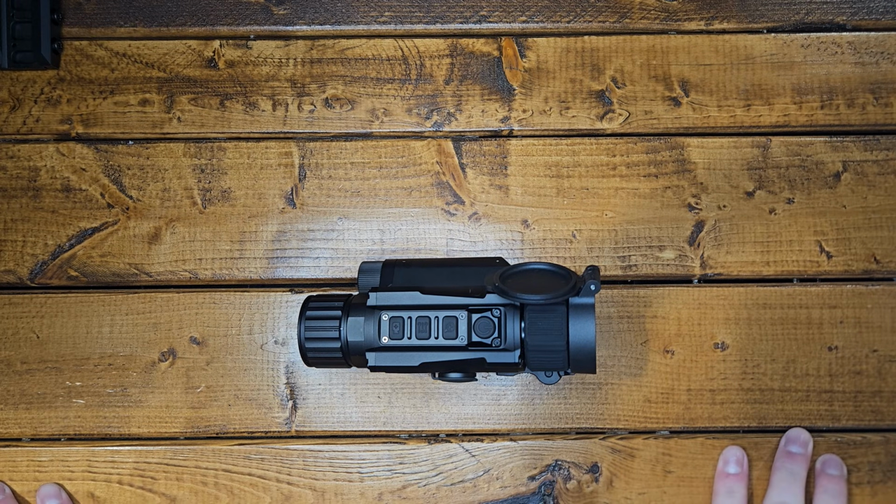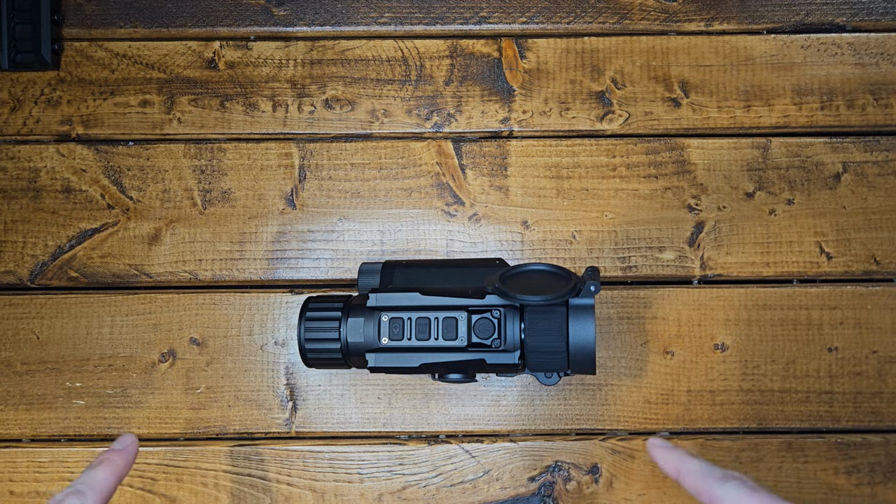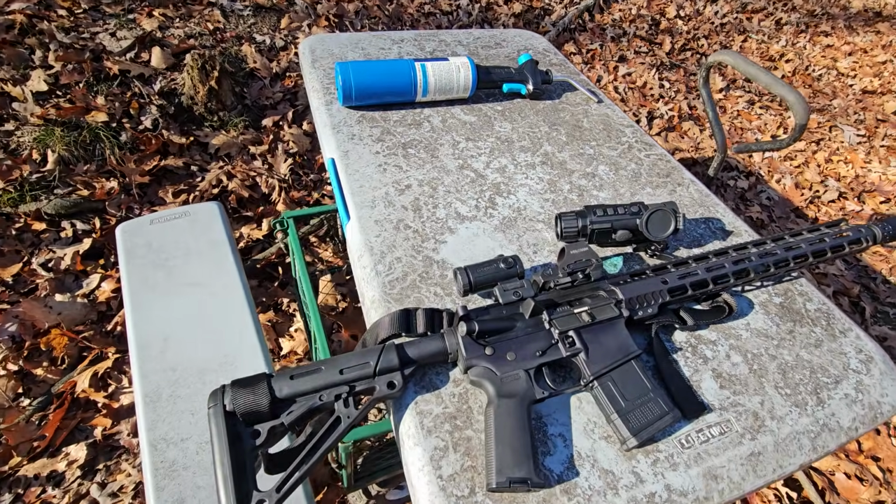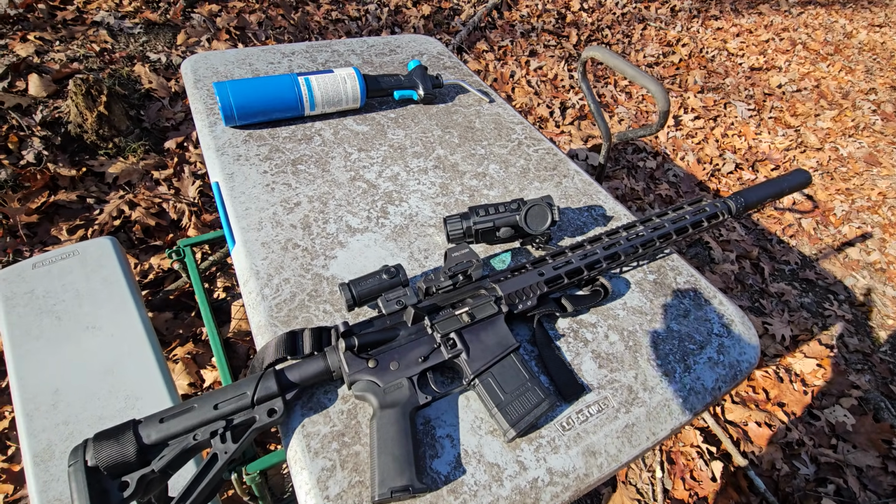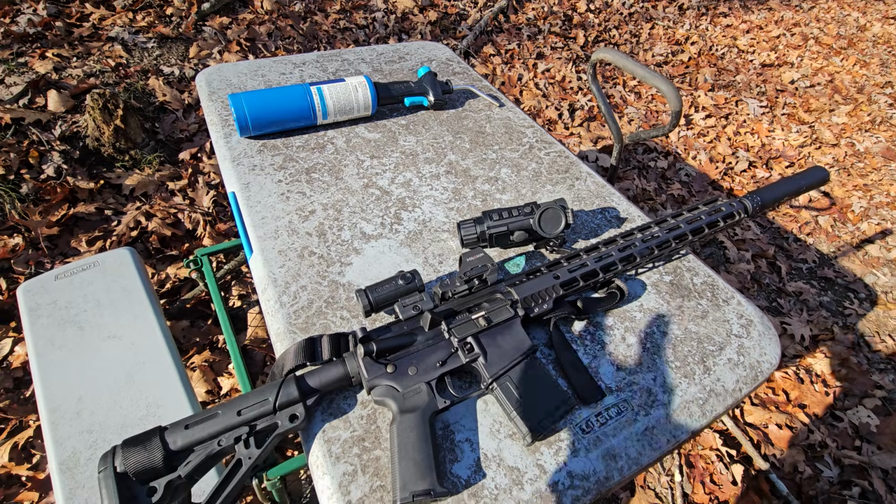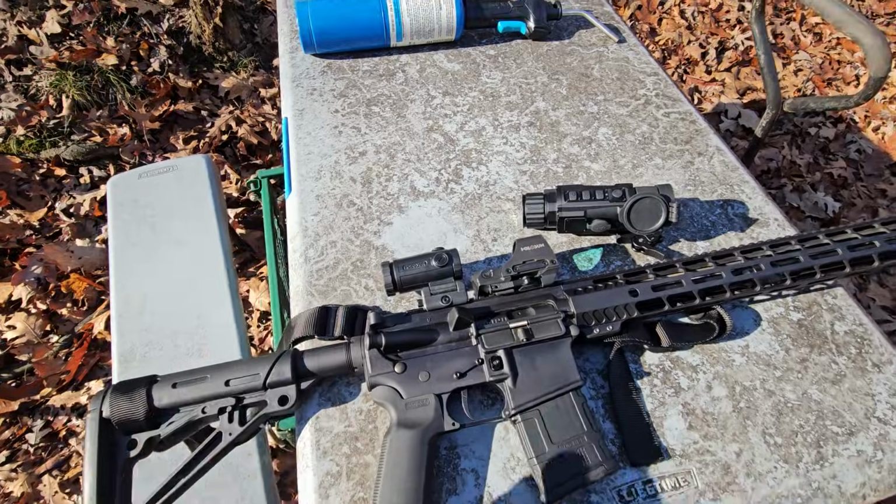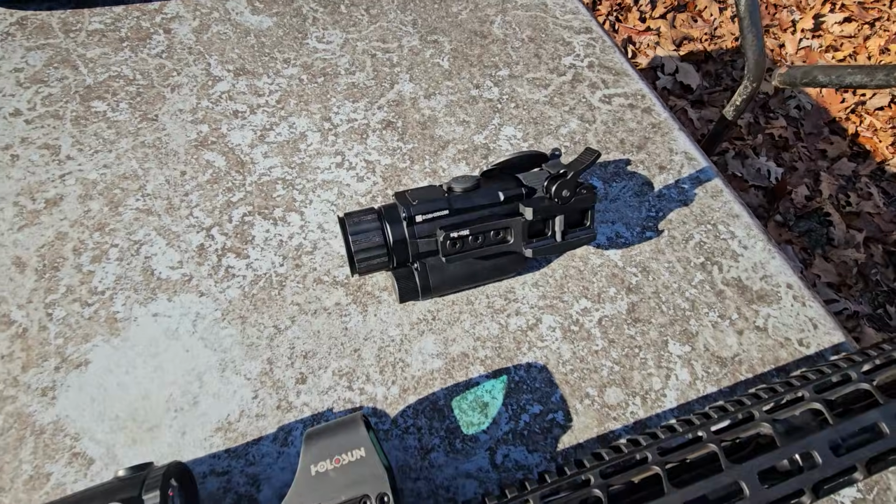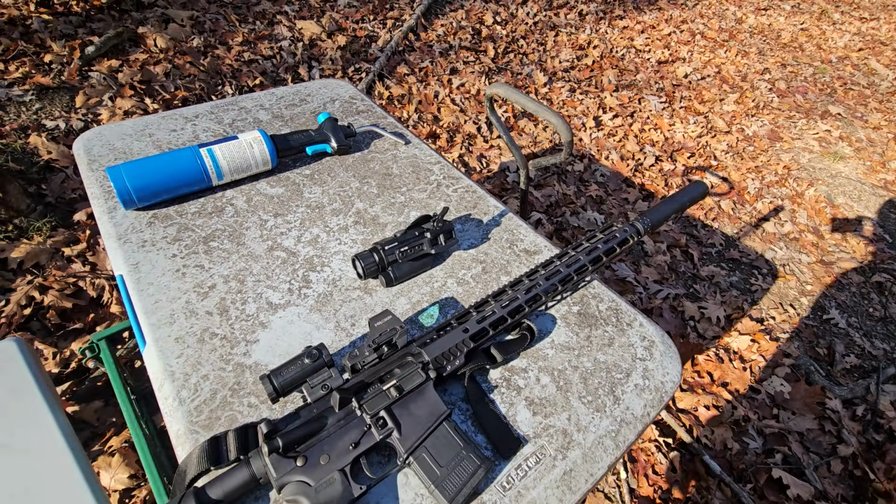Okay, with all that out of the way, let's take this to the range instead of just using it as a handheld, and clip it onto a rifle and see how it does. Here's today's setup. I have a 300 Blackout rifle, and the way that I would use this thermal is I want to be able to clip it on and off. That's why I'm not using a scope. I have a red dot with a magnifier today. DNT did send me the Quick-Detach mount, and that's what I'm going to be using today, obviously, because I want to be able to take it on and off quick.